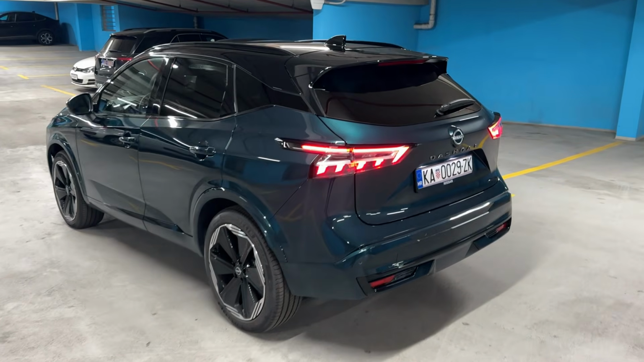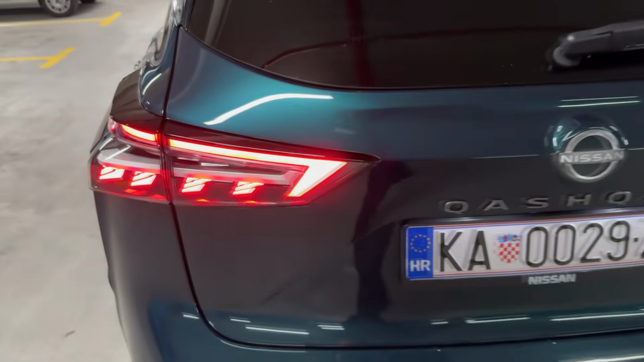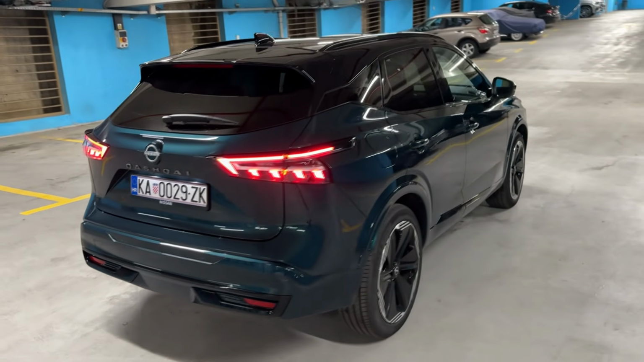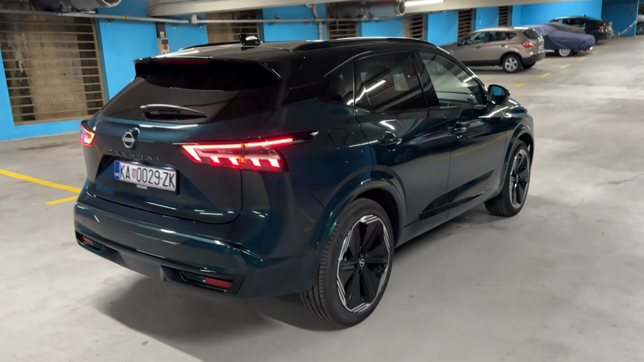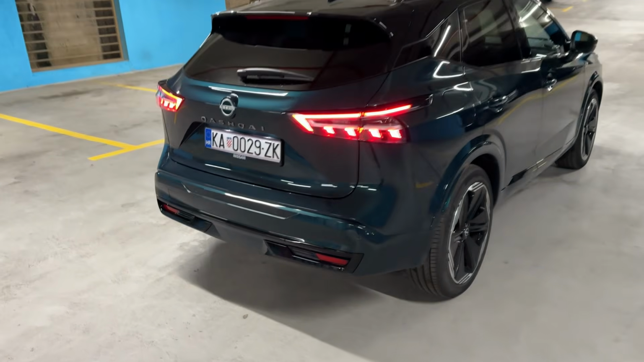From the rear, look at the new inner housing for the taillights. Gorgeous lighting signature, and really I think they did a great job with the styling here. And yeah, I want to hear your thoughts. You will also see the all-new interior and new technologies as well.